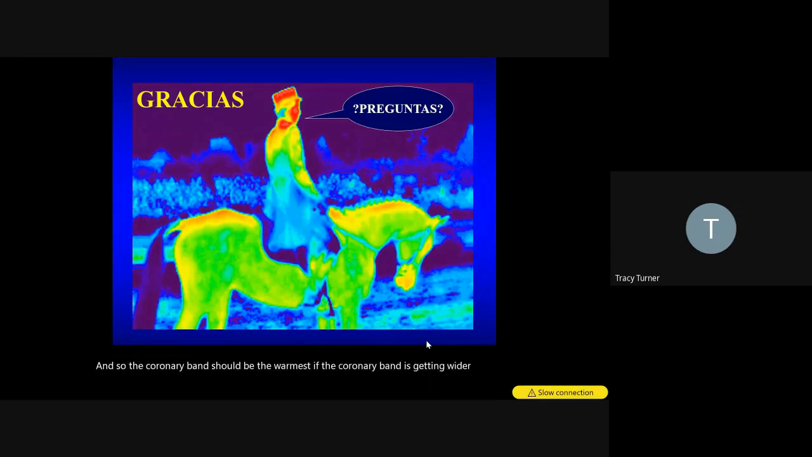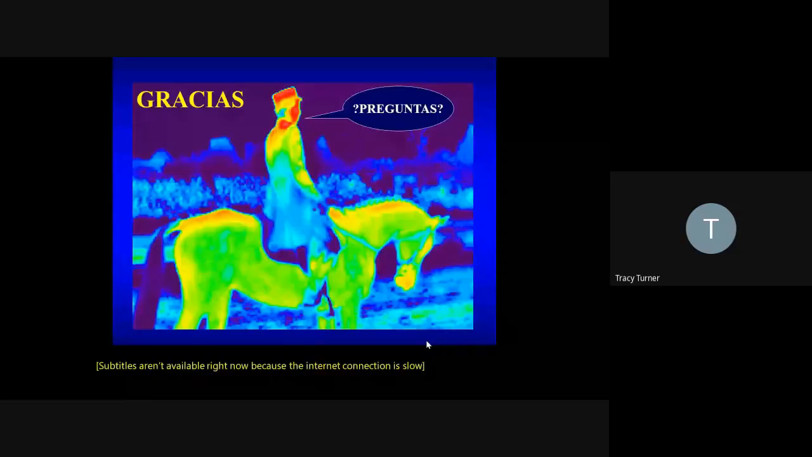And you can see this as a laminitis case, or you can see it as a focal wall injury in a heel or a quarter, where the heel will be the same temperature as the coronary band. And I find that much more accurate, because absolute temperature is not accurate.